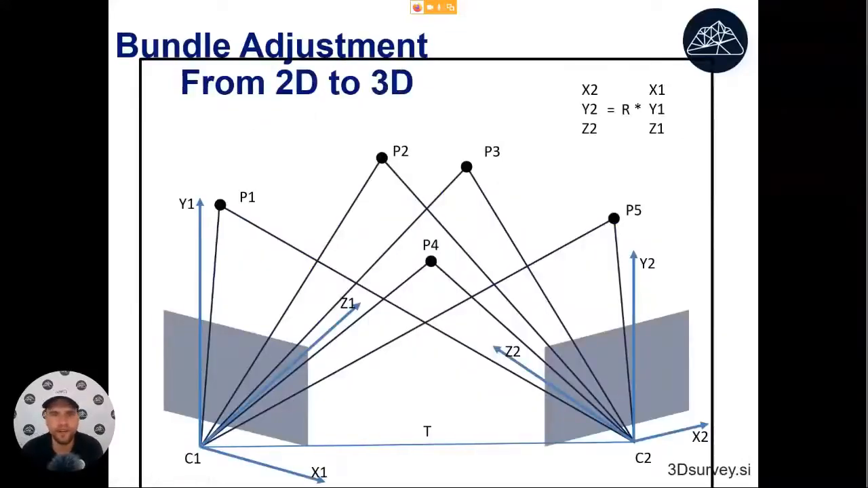Then the main part of bundle adjustment is calculating the 3D data out of these matches. When we start, we don't have any information on how the images were recorded, one in relation to the other. It actually turns out that if we have at least 5 matches between two images, we can calculate the solution of how the images were recorded one versus the other, just by making sure that all the rays intersect.